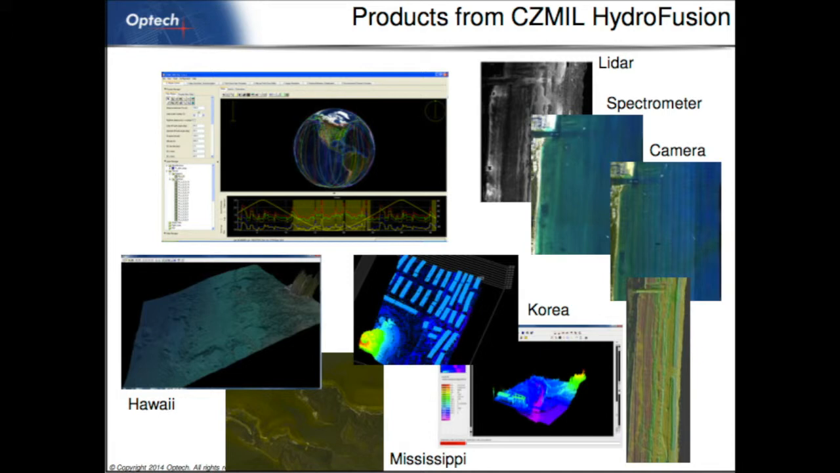We've built 5 of them now. Had surveys in Hawaii, Mississippi, of course, where it is built down in the Kiln, Mississippi office. Demo was done in Korea. And a very special software processing package was developed called HydroFusion.